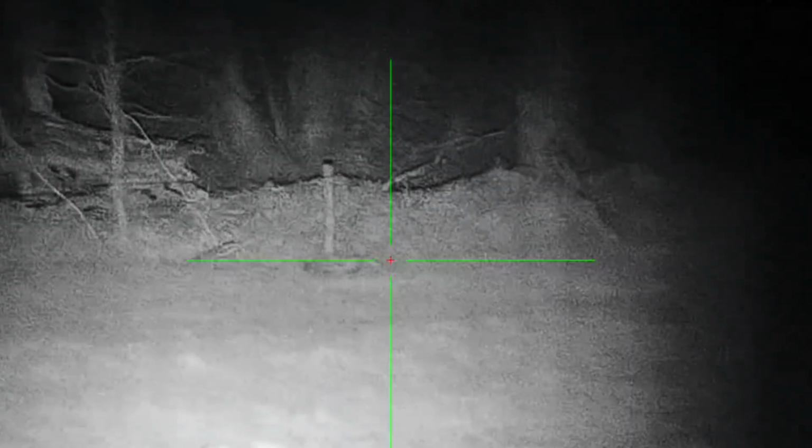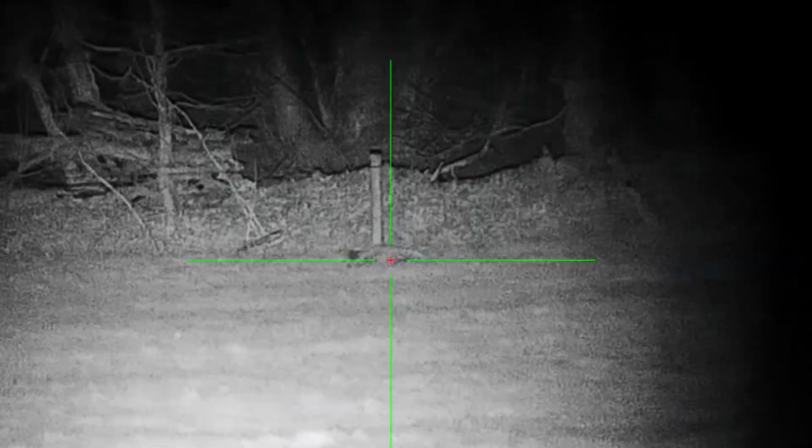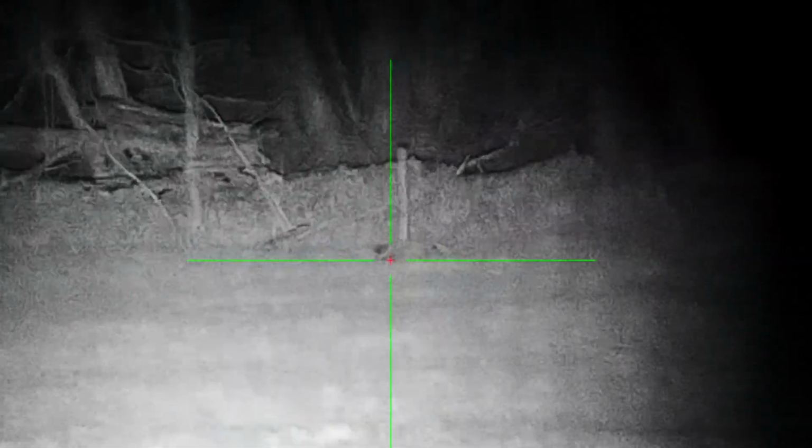Actually quite relaxed now, and shot goes in. Good chest shot. Fox down again. Instantaneous kill. Didn't know what was coming. Exactly how we need it. And as you saw there, the badger having a look around, but pretty much carried on its business.